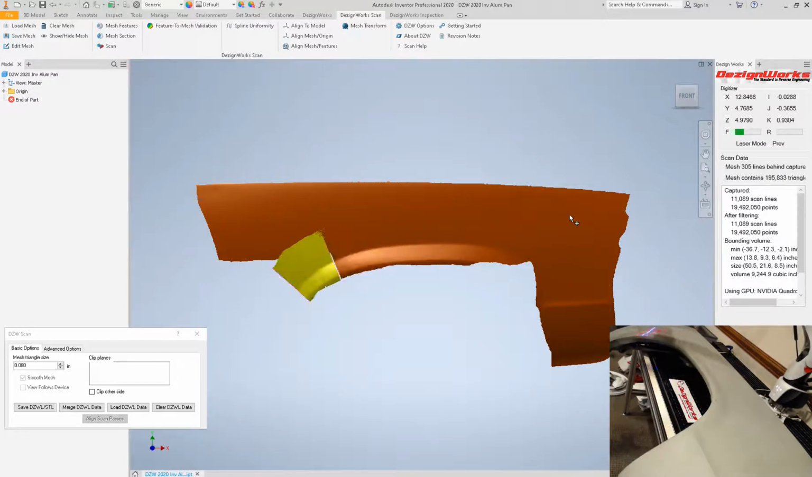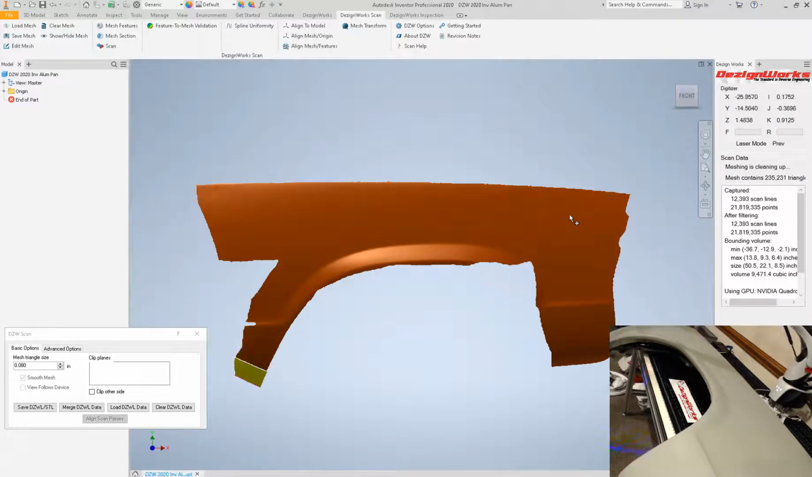And this could be multicolored. It could be chrome. We've got other videos up showing you how it even scans super shiny parts. So we're almost done scanning the exterior of this fender. That's how fast this thing is.